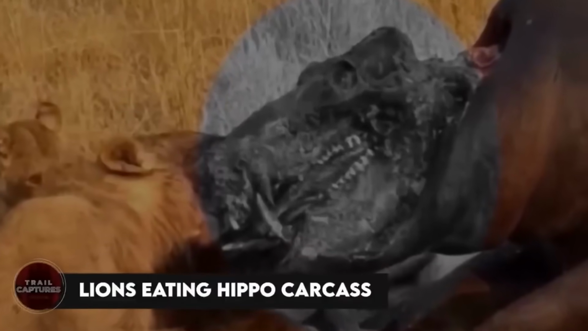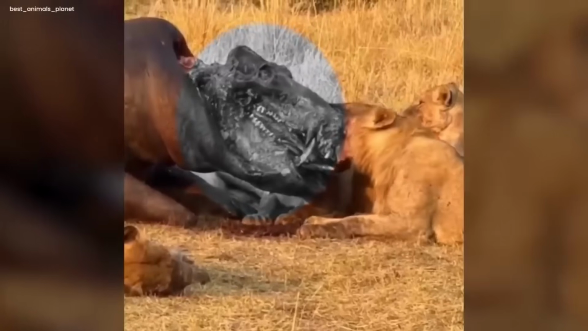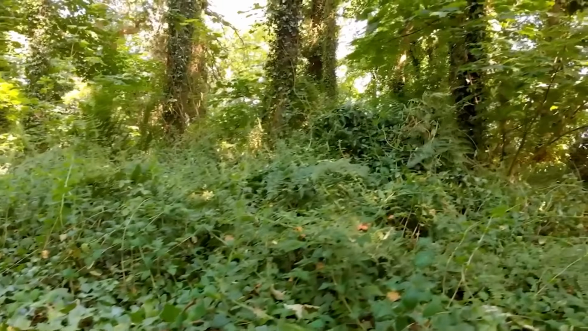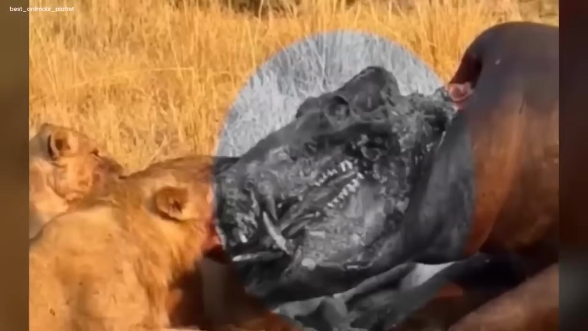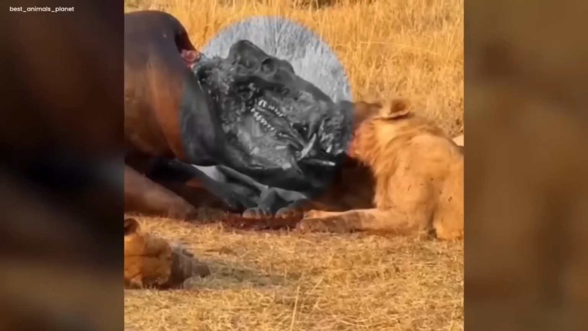Lions eating hippo carcass. In the daytime, in the bushes, something spooky happened. A video showed a dead hippo covered in red. Two hungry lions were sitting nearby, eating its face. People didn't know why the hippo died.